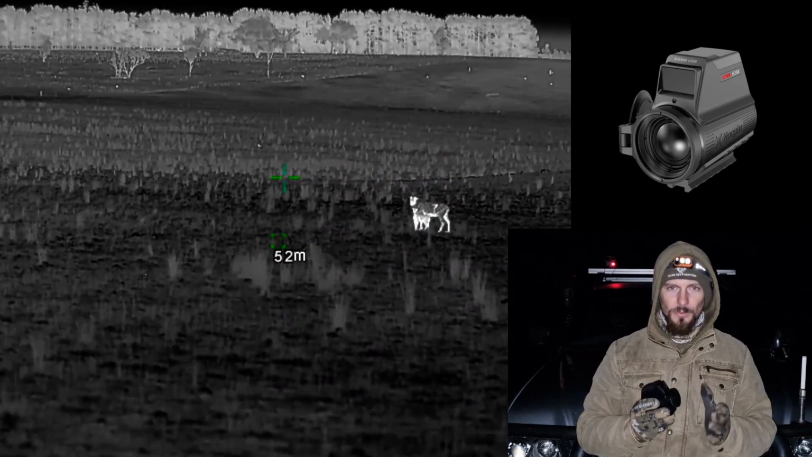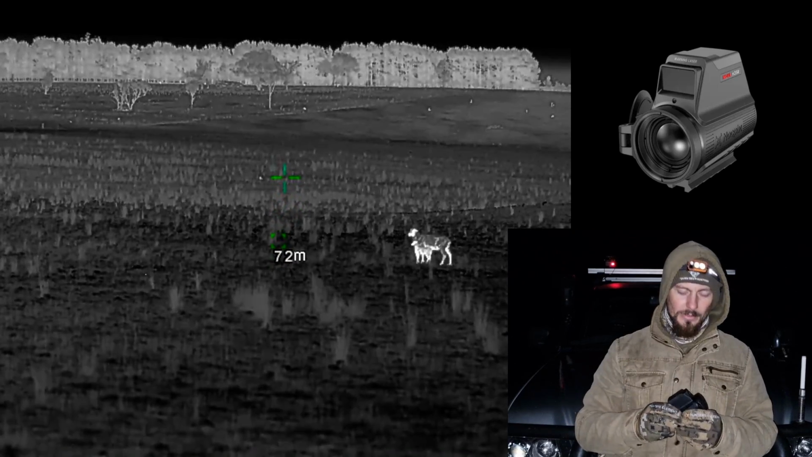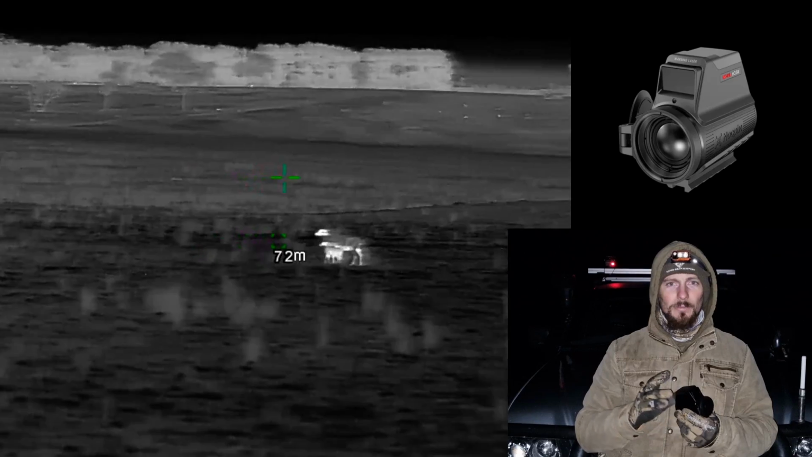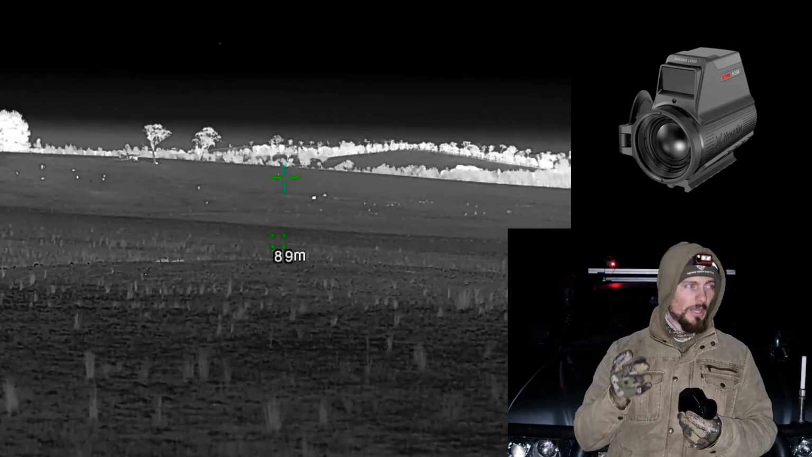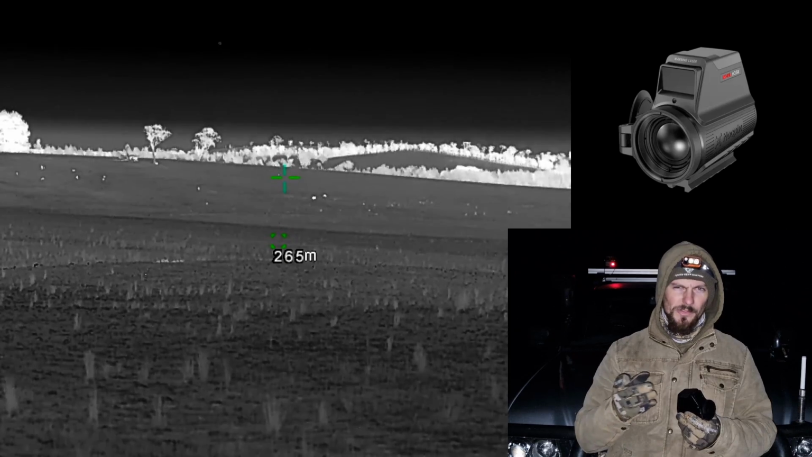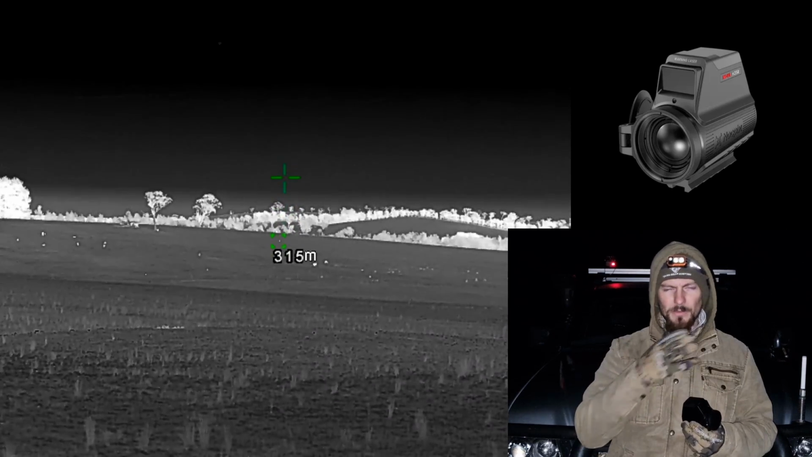It is great for the unit. Features like the green laser in it. Up until now, my plan was to use my Eagle Eye hunting laser pointer, or Smart Rest laser pointer. I'm not too sure which brand it is, but it came from Eagle Eye Hunting.